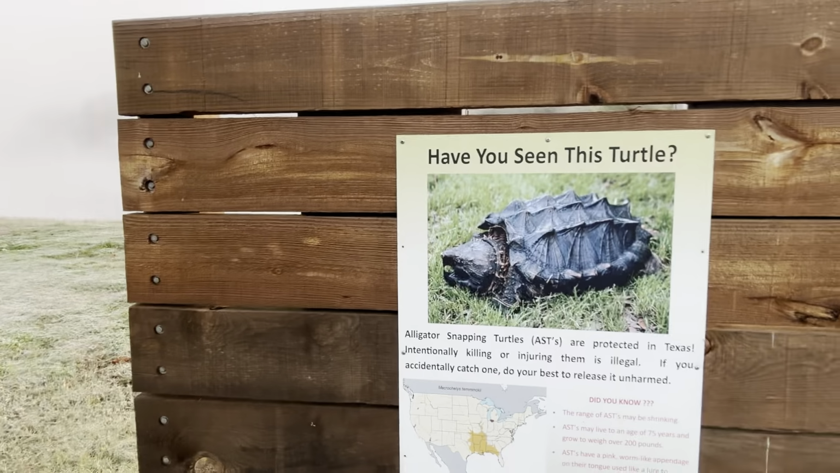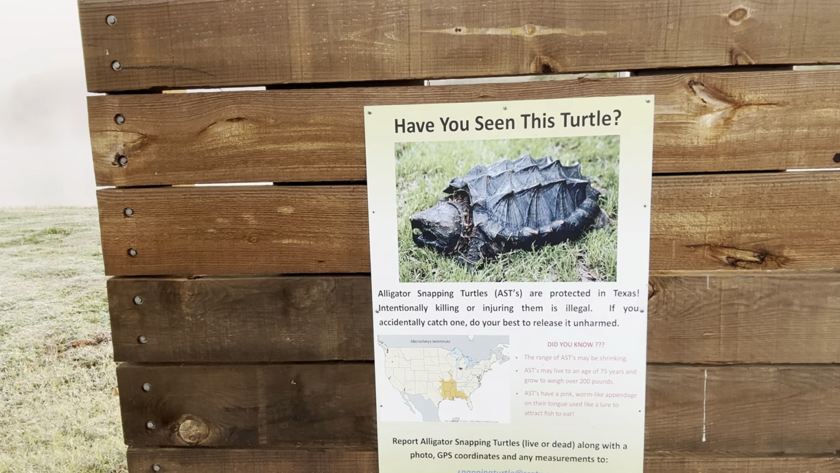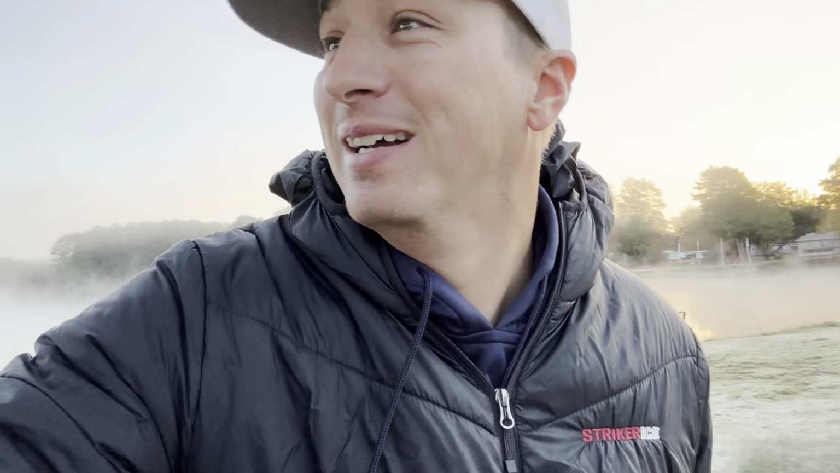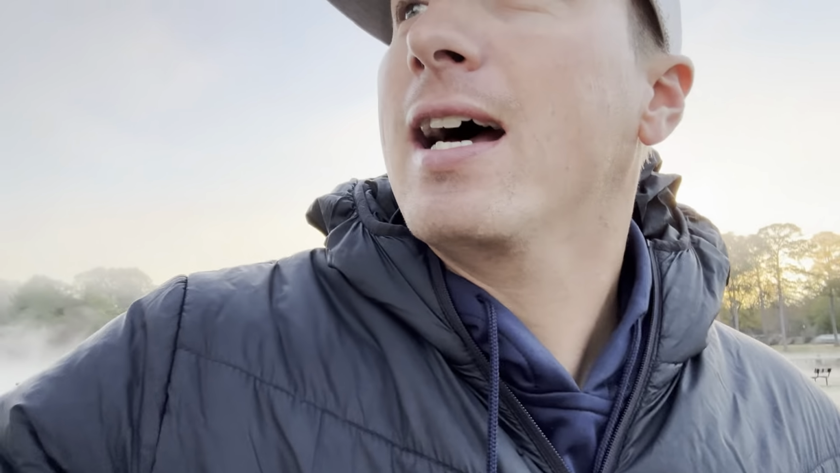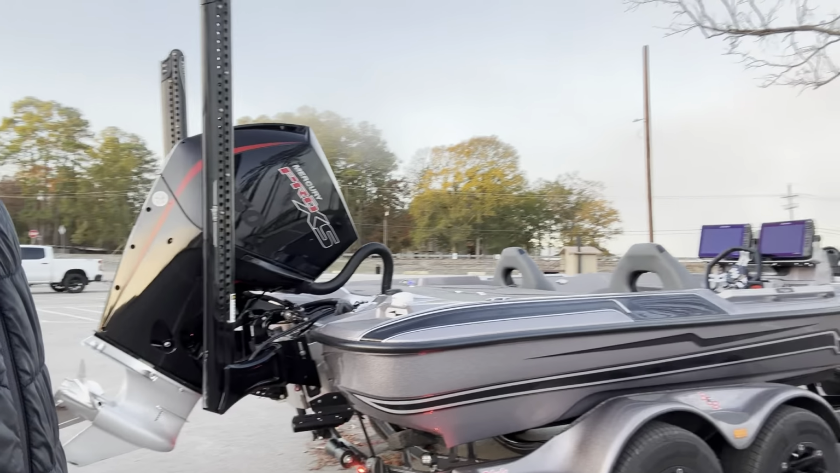If you know me, I'm a big turtle fan, so this is kind of fun. I've never seen an alligator snapping turtle in the wild, so it'd be fun to catch one of them, or at least see them. But we're gonna get the boat ready, get out here. I'll show you some Lowrance idling videos. We have a lot better weather today. There's not going to be a whole lot of wind, so that's going to be a big deal. It'll be a lot easier to hear what I'm saying and show everything, but we got the boat all ready.